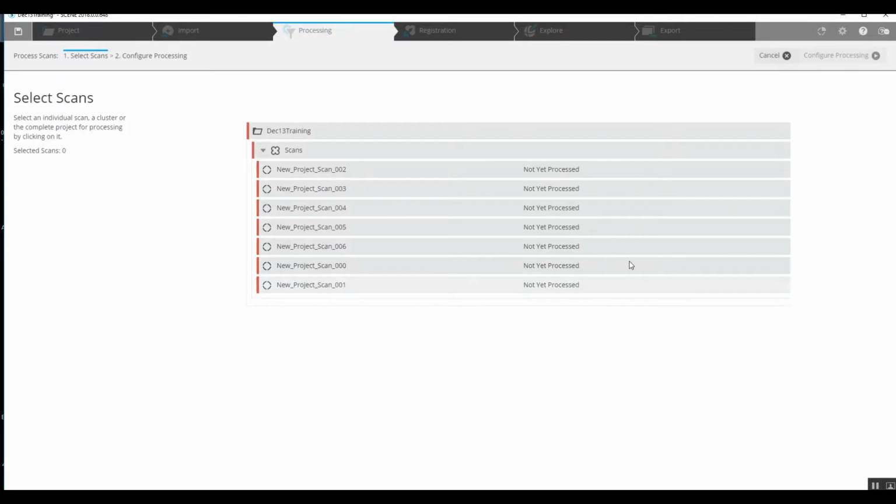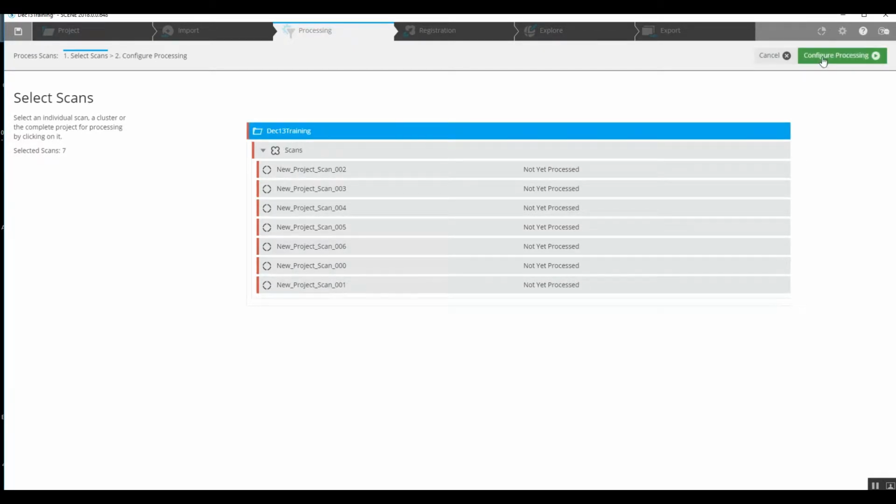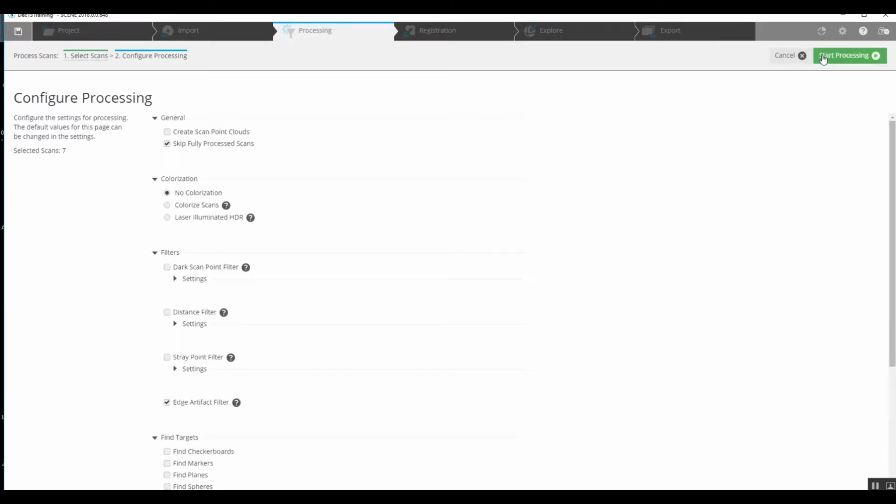We want to pre-process the entire project here, so we're going to choose the top scan cluster folder and, in the top right-hand corner, configure processing. This base screen has some different options. We are going to refrain from creating a scan project point cloud. The reason being, if we don't get this registered correctly the first time, we don't want to have to continue to update that project point cloud as we fix the registration, because it just takes more and more time.